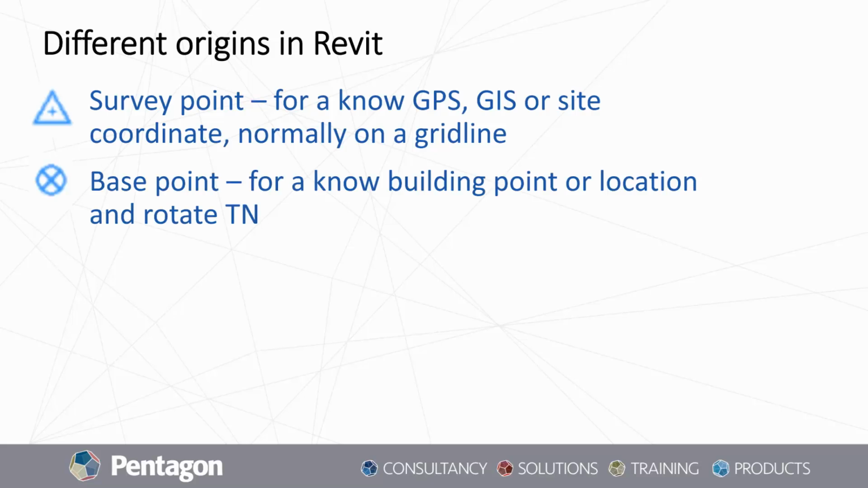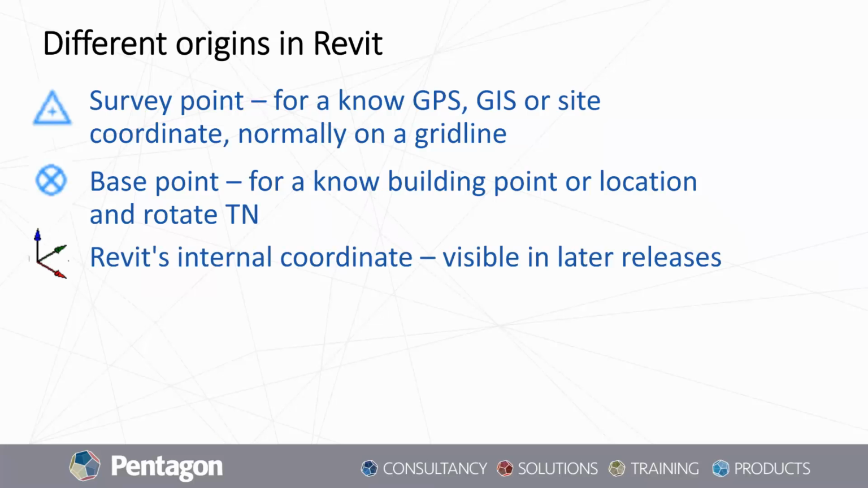Now the next one is going to be your base point. So this is the project base point, and this would normally be assigned to a building point or a location within your project and rotated to the true north value of the site that you're going to be working on. Now it's important to know the differences between them because this is where the errors would tend to occur.